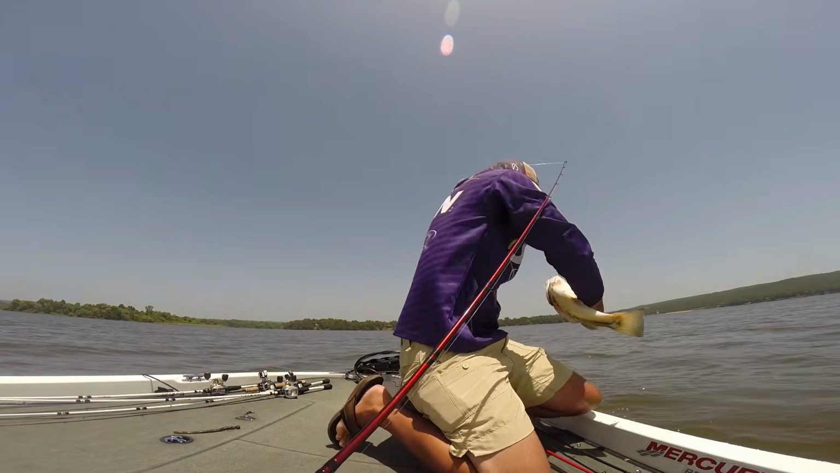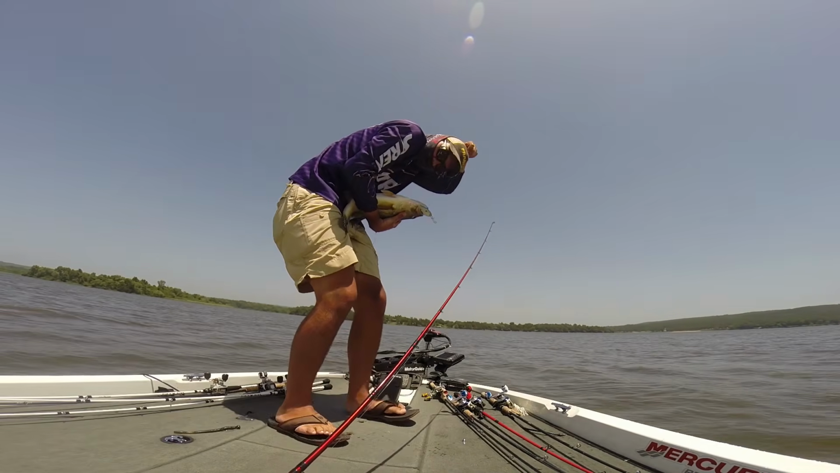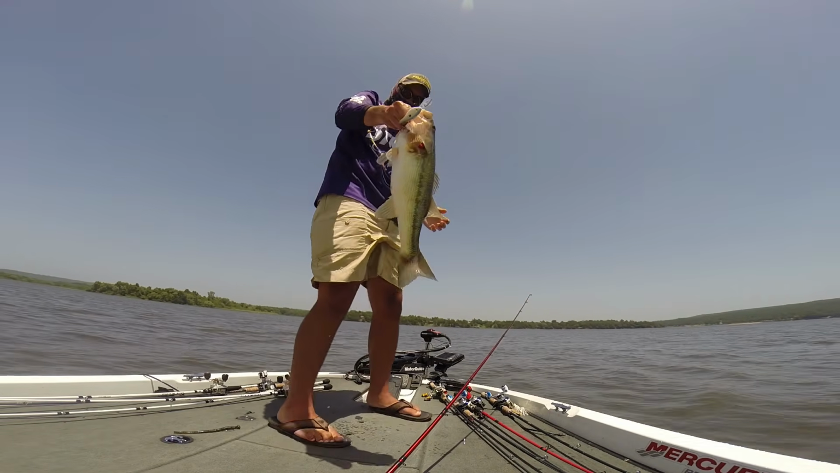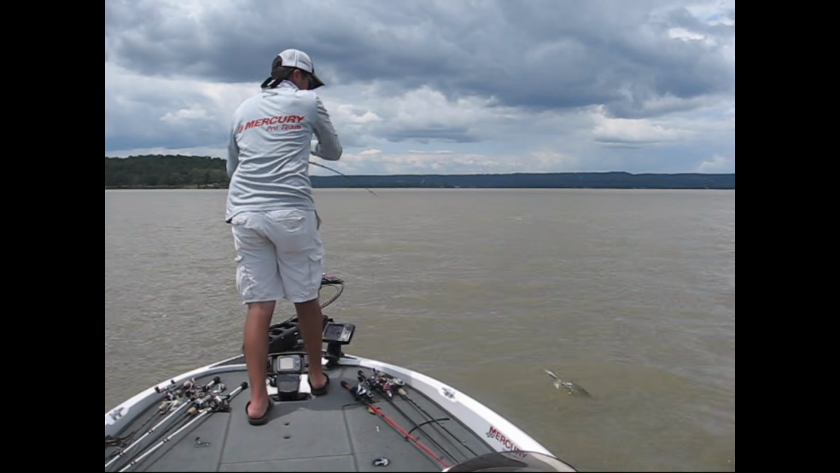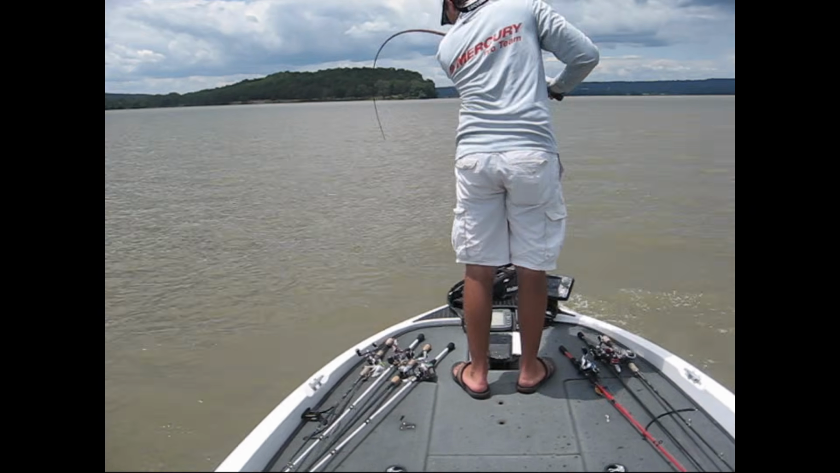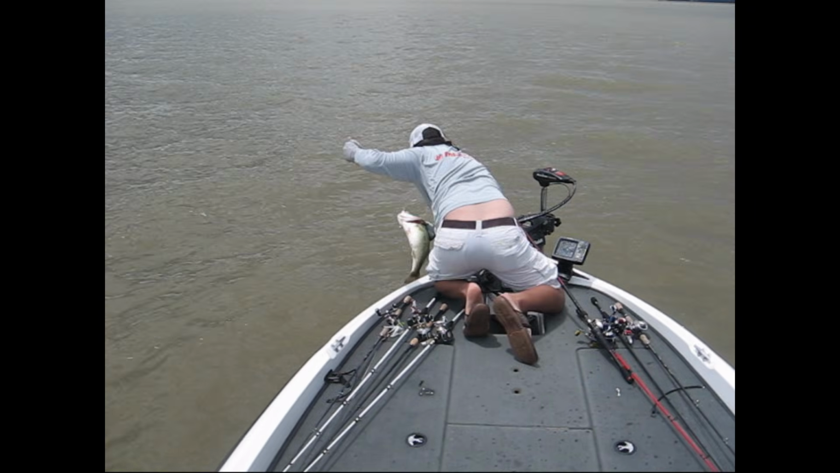So don't get discouraged when you're ledge fishing. Try to be on your best spots when that current starts flowing, because you can go from 0 to hero really quick. And last up, here's some more footage from Lake Dardanelle when there was actually a storm that blew through in the middle of the day.